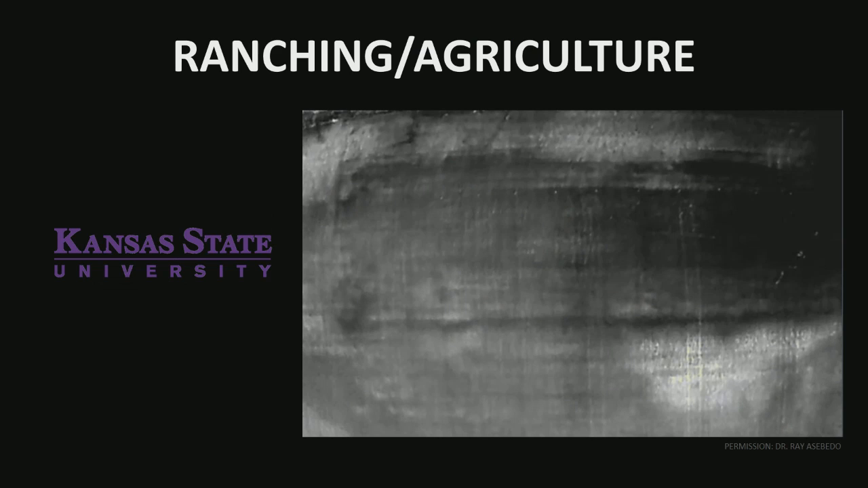Next, we're going to talk about ranching and agriculture, and this is just a still, so it's not tricking your mind, it's not moving. But in this case, a professor and an agronomist at Kansas State University were flying above a high-growth wheat field, and this is mid-season. So if you know anything about high-growth crops like corn or wheat, they're very difficult to navigate through, and they cover extreme amounts of space, huge distances. So using a drone, you could fly over these spaces, and what they're looking for here is the amount of water retention within the soil. Water retention in soil is directly correlated to the amount of crop yields that you can get as a farmer.